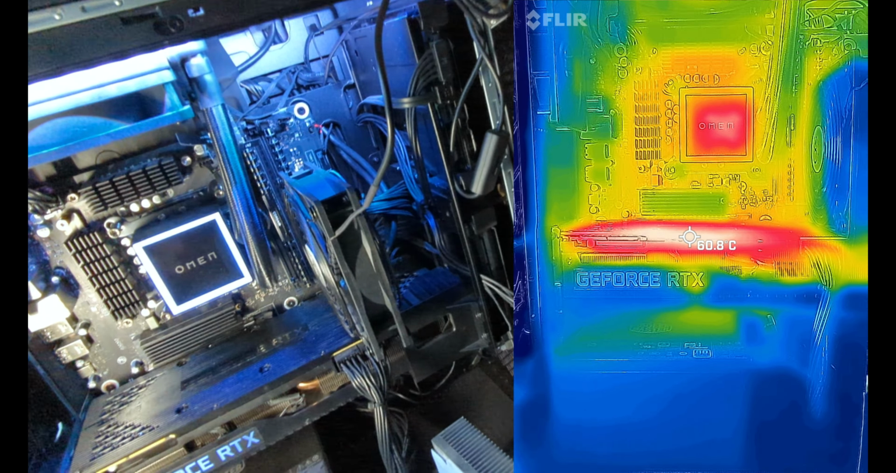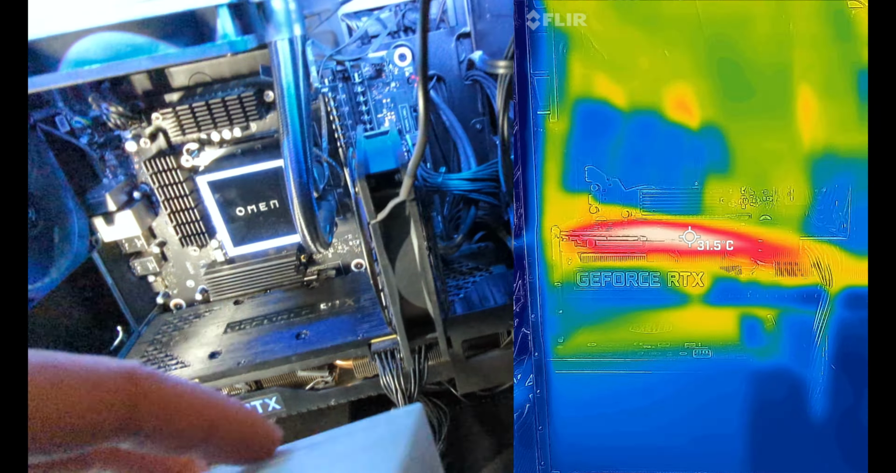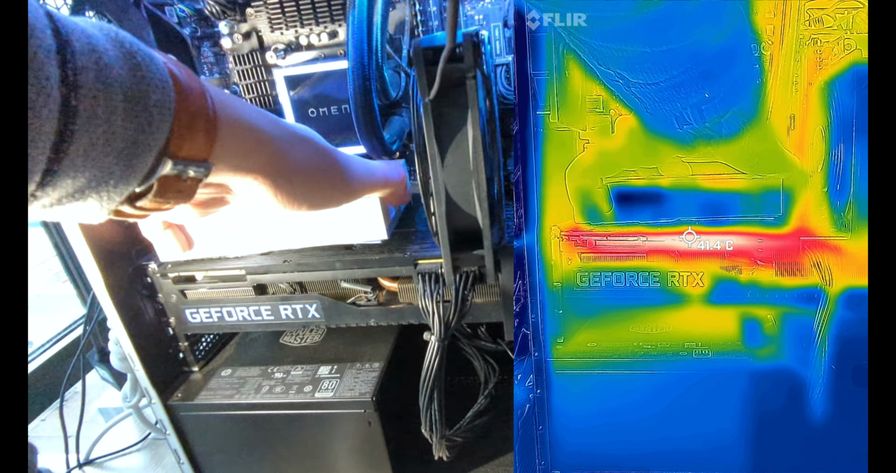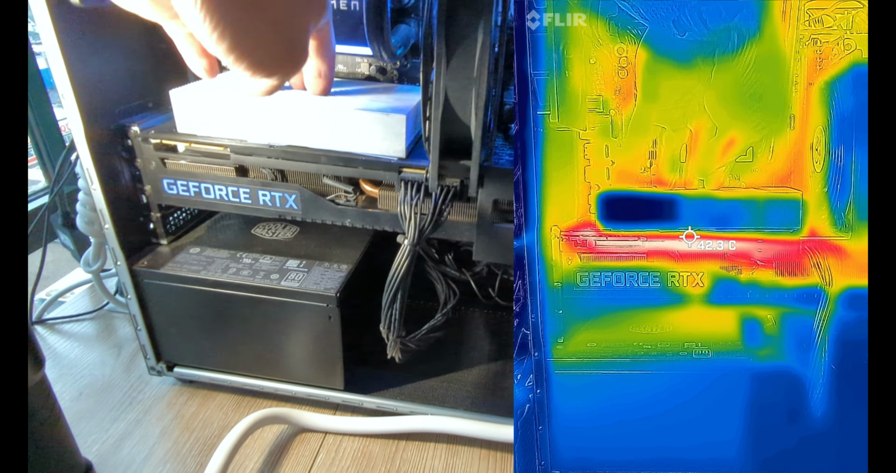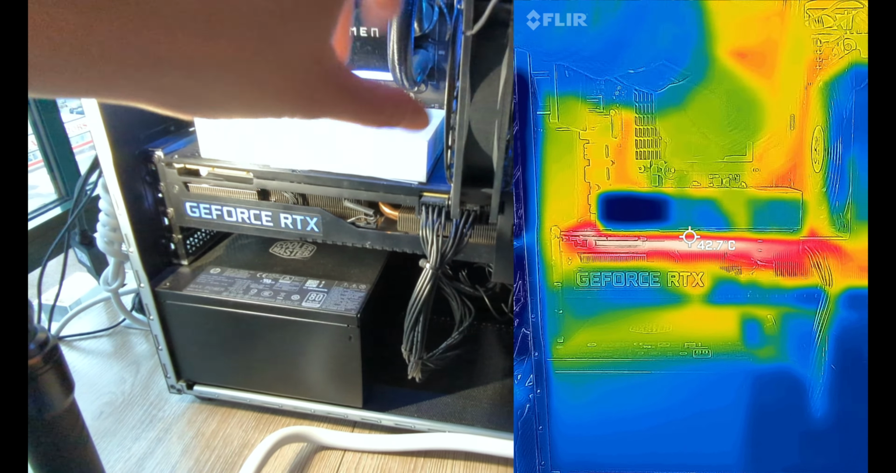I'm going to put the heatsink on top of it, and then we will see it drop, okay? Slowly. Give me a second. I'm trying to do this with one hand. And I can't cut off the other camera because I want to make sure once I stack the video, the two videos stay intact.